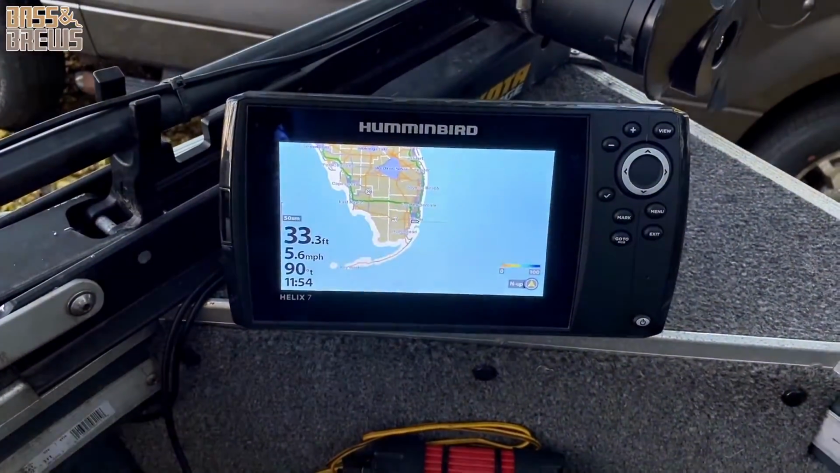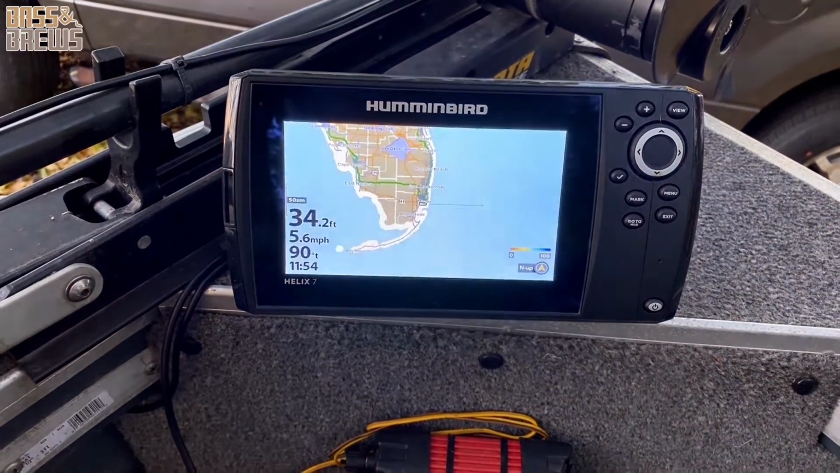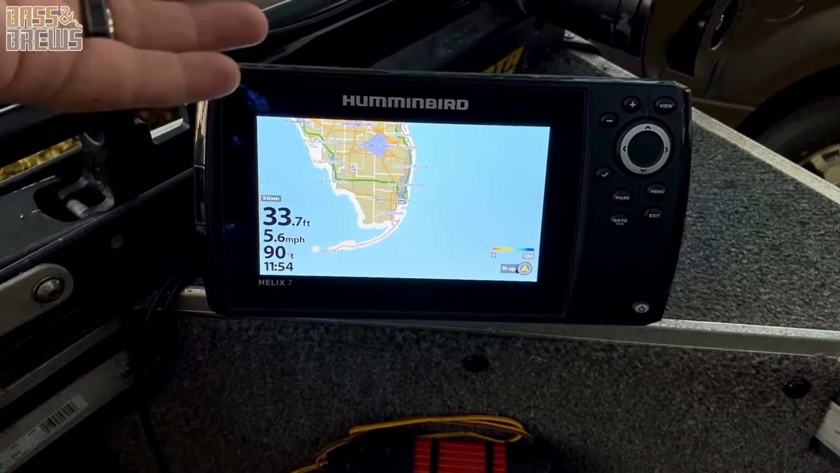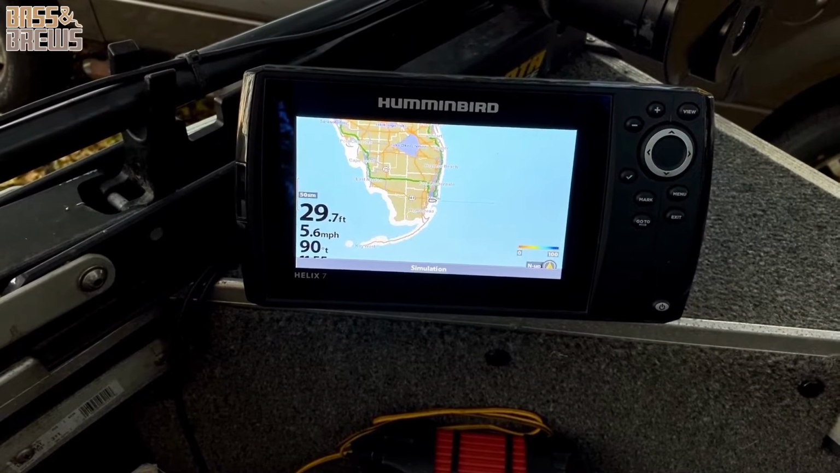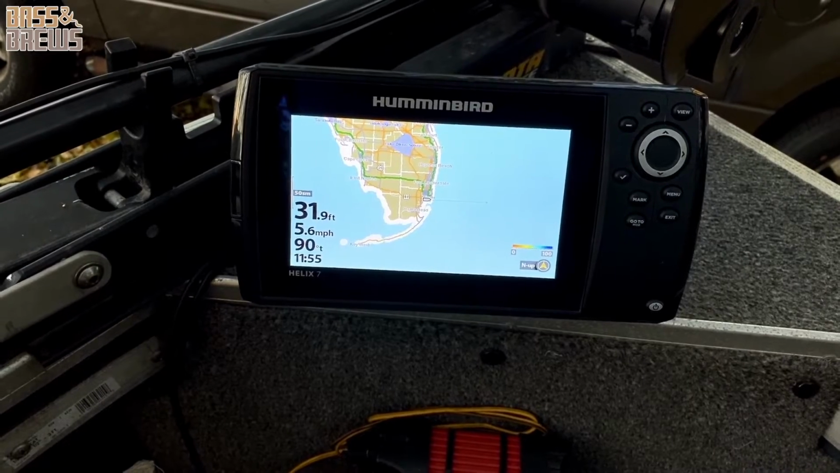But over here on the Humminbird, it doesn't really come with much preloaded at all. It's got a couple of really simple local maps. It might show you maybe the biggest map in your area, and it won't have a whole lot of those depth lines on it. So this one's super limited.